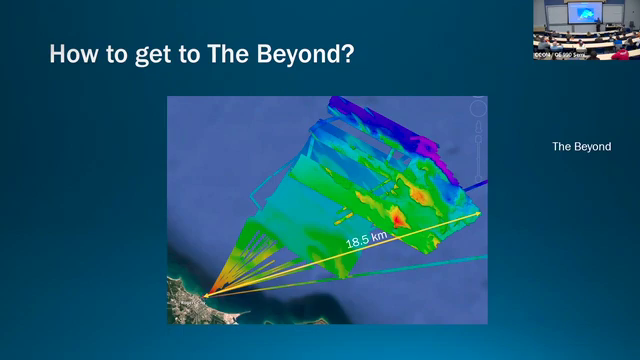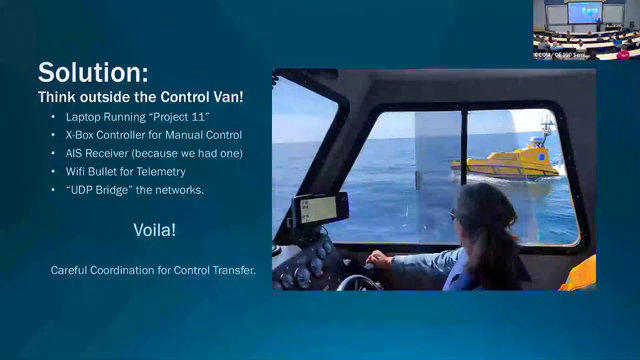Through some magic that Roland did in the unique architecture that our boat has, it turns out that it's relatively easy to reproduce our entire operator station on a laptop and pair it with an AIS receiver and a joystick, like an Xbox controller, and a Wi-Fi bullet, a little Wi-Fi access point, so we could talk to Ben. We put all of that on the NOAA launch, and the NOAA launch went out with Ben, totally outside the telemetry range of the base station, and we transferred control from one to the other.